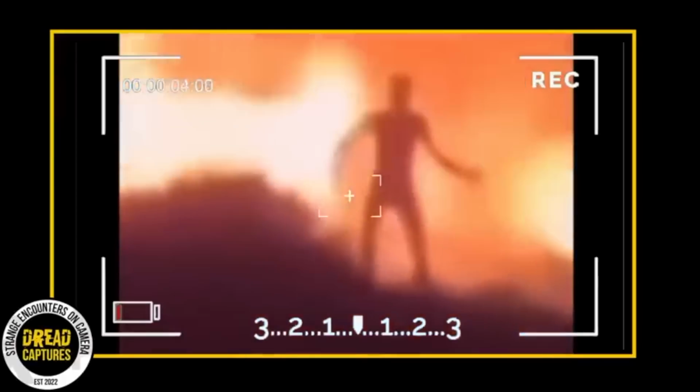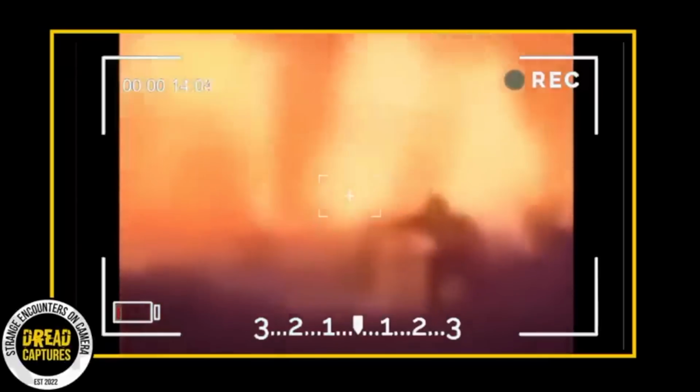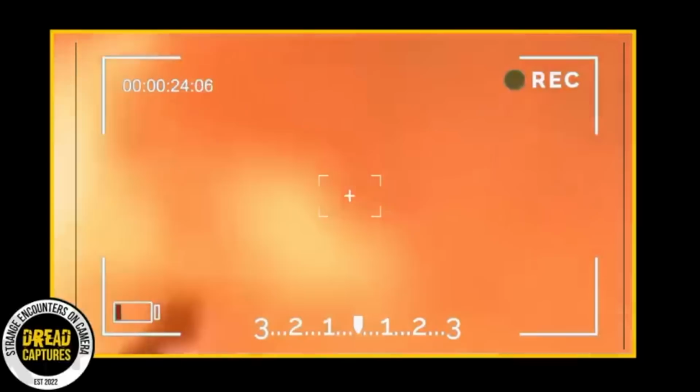Whoa, this fire video is crazy. Look at this guy near the flames. I mean, what is he doing? Some folks are saying that it's just someone frustrated about losing their stuff in the fire, which is pretty understandable. But others are going all supernatural, thinking this is a Slender Man or even a skinwalker because of the figure's shapes and movements.